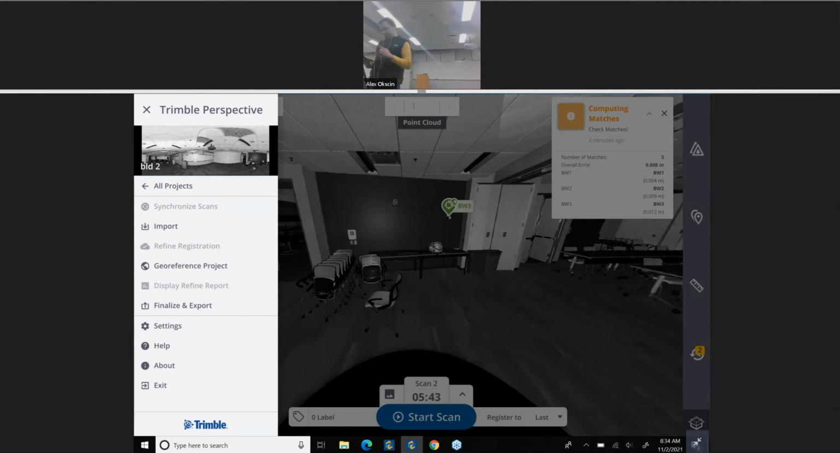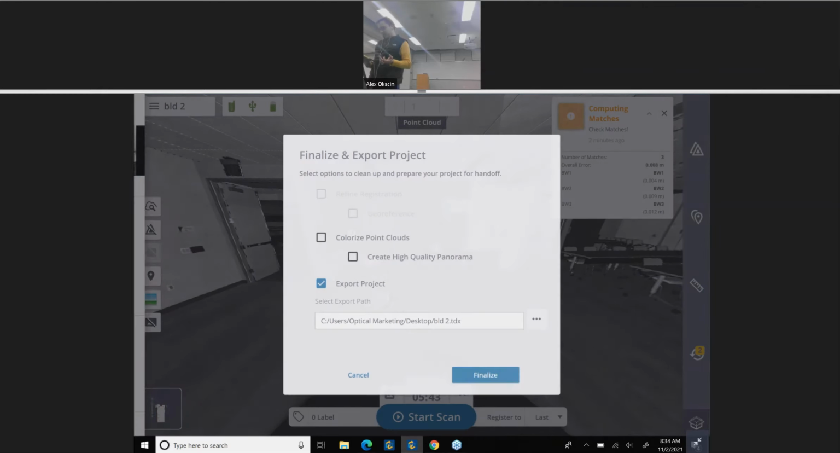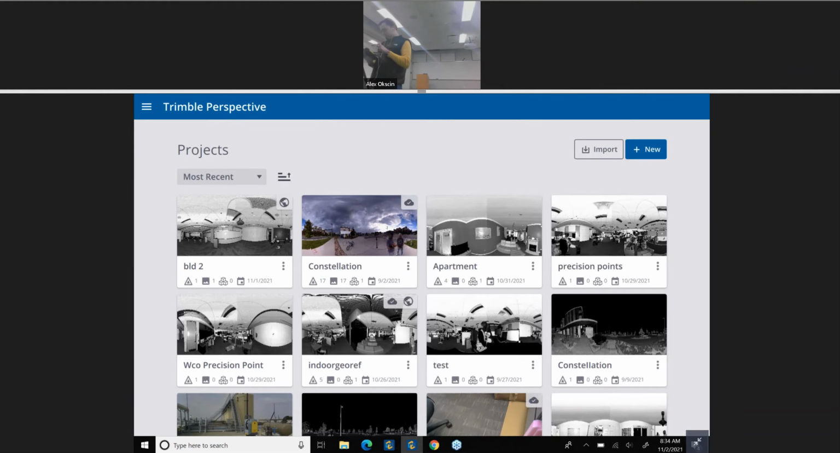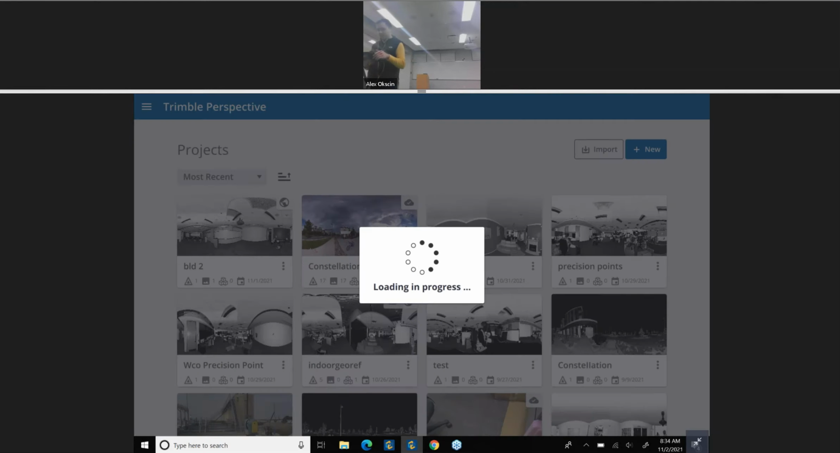Obviously, I did not have to refine this, but I could finalize this in export, and I could almost instantly bring this, because it's one scan, into Realworks, but we're not going to do that. I'm going to go into all my projects, and so we will start with, we can go into this one really quickly.